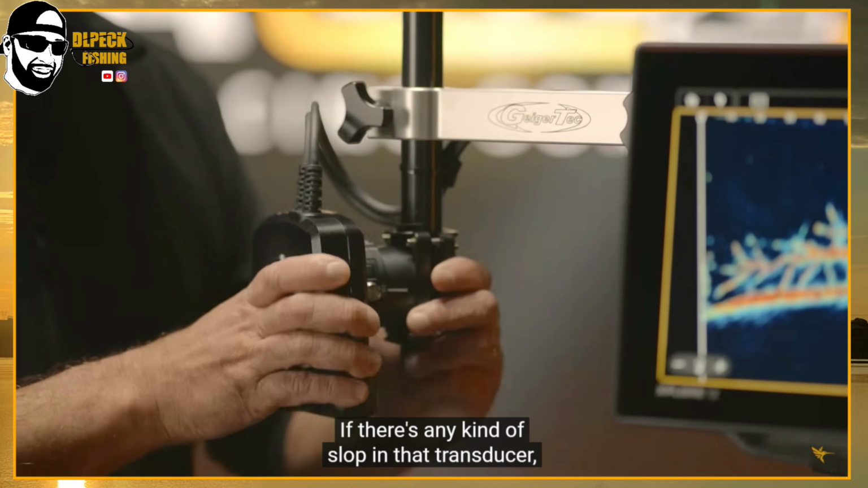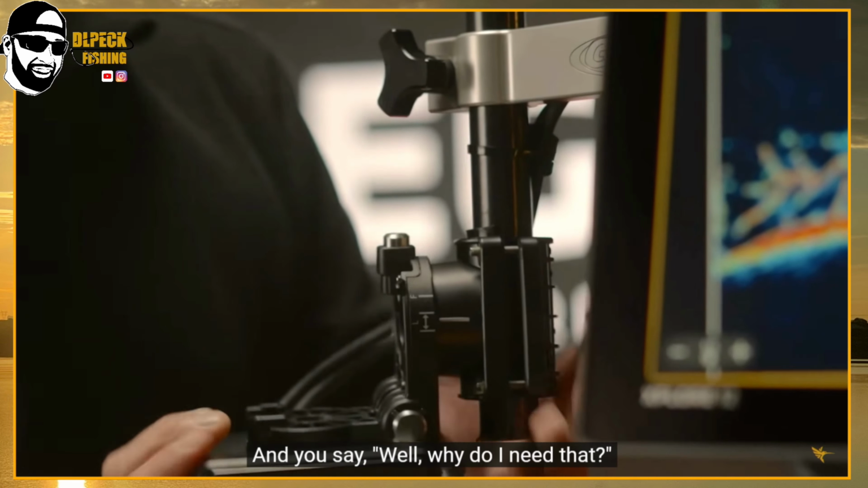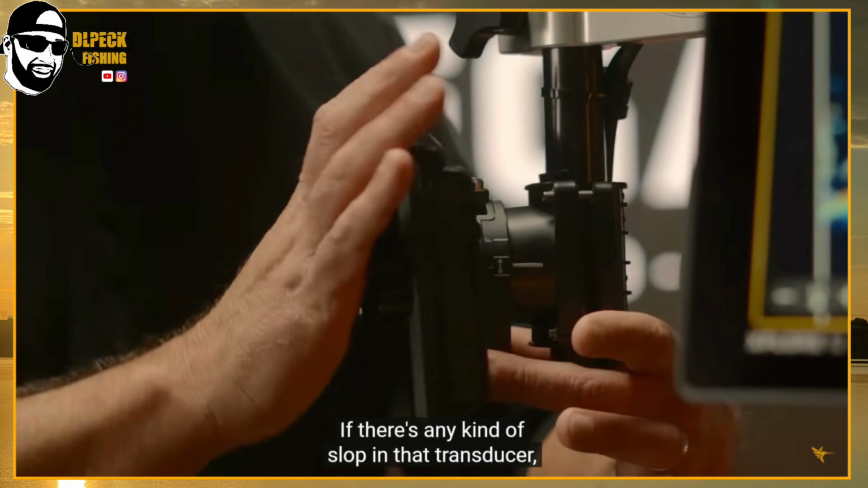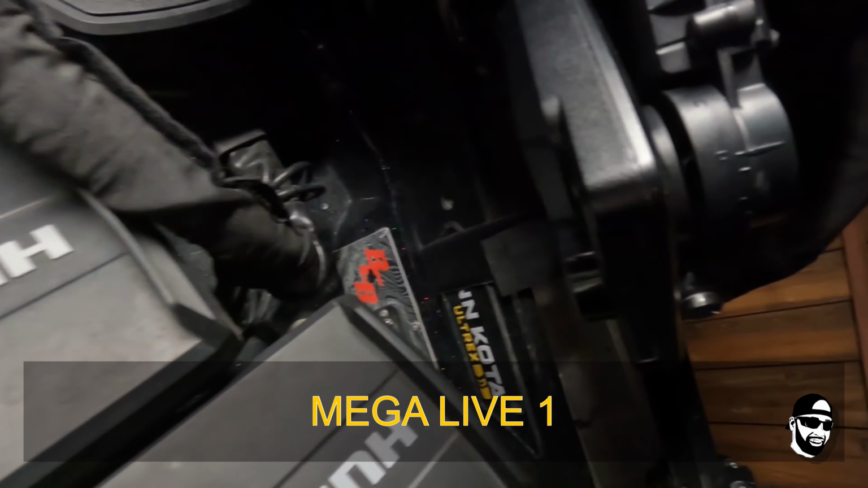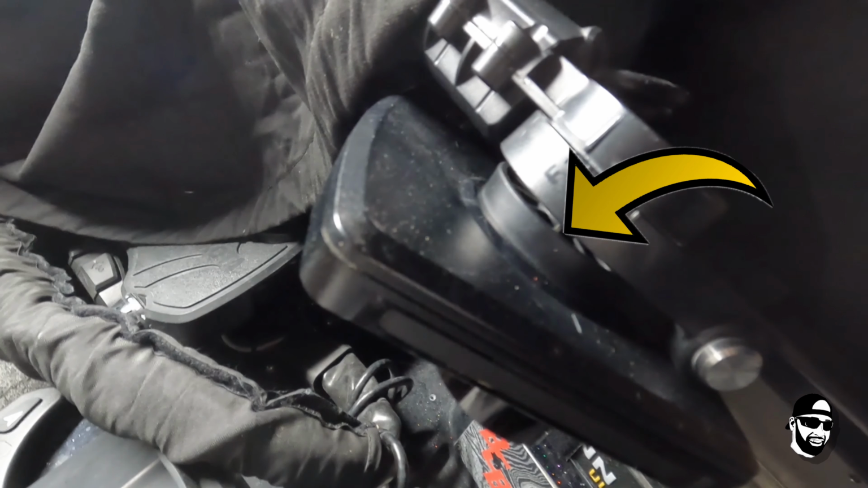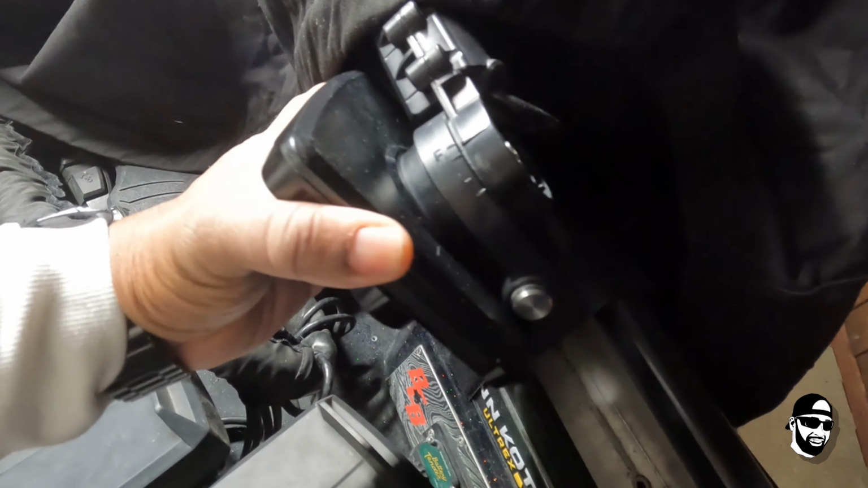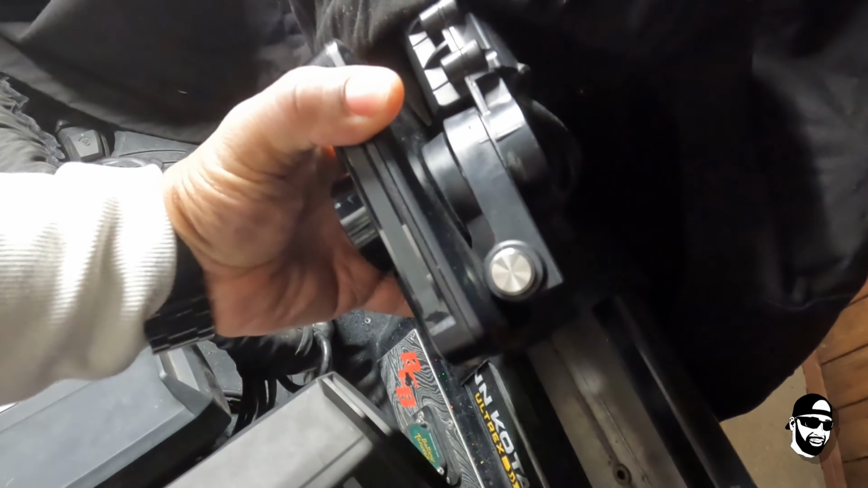So let's move on to MEGA Live 2 re-engineered. There's an updated mount with positive lock when in forward and down modes. This is cool. Now, Mark Zona did mention them trying to prevent that slop in the transducer. Well, he's on point because MEGA Live 1 was bad about this. As you can see here in this example, the added space between the adjustment dial and the transducer. These areas definitely needed re-engineering for better stability in order to help anglers lock into their targets more efficiently.